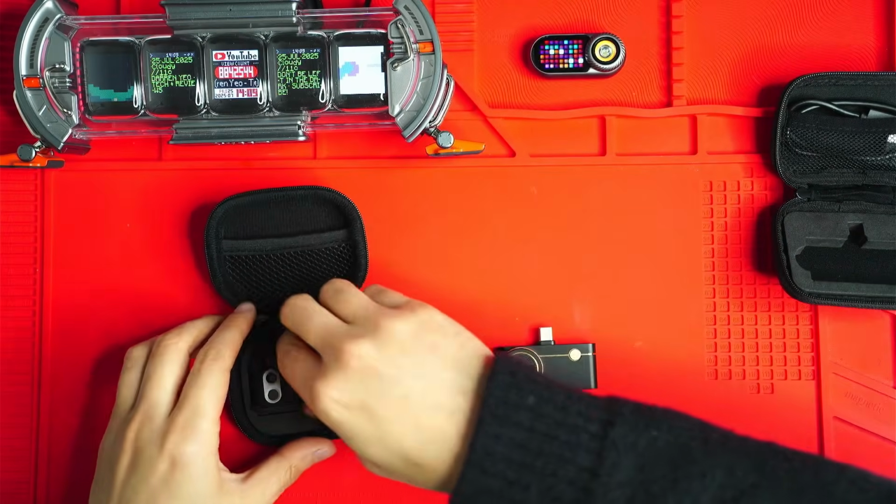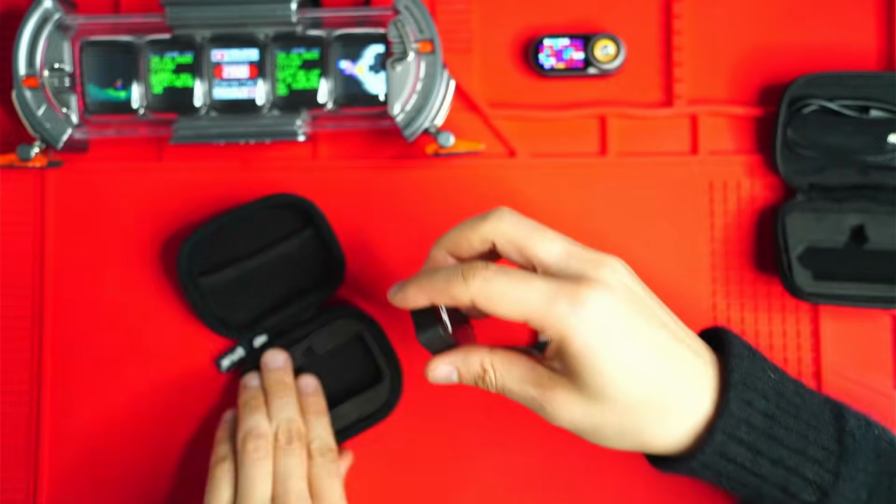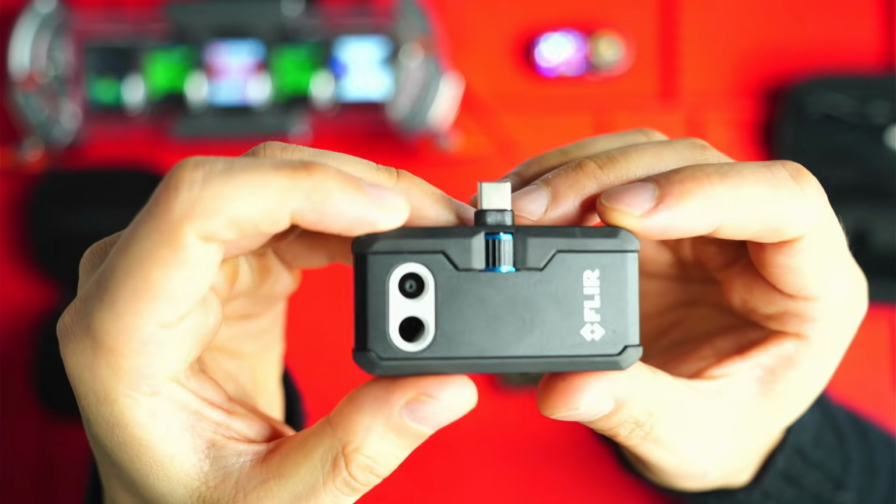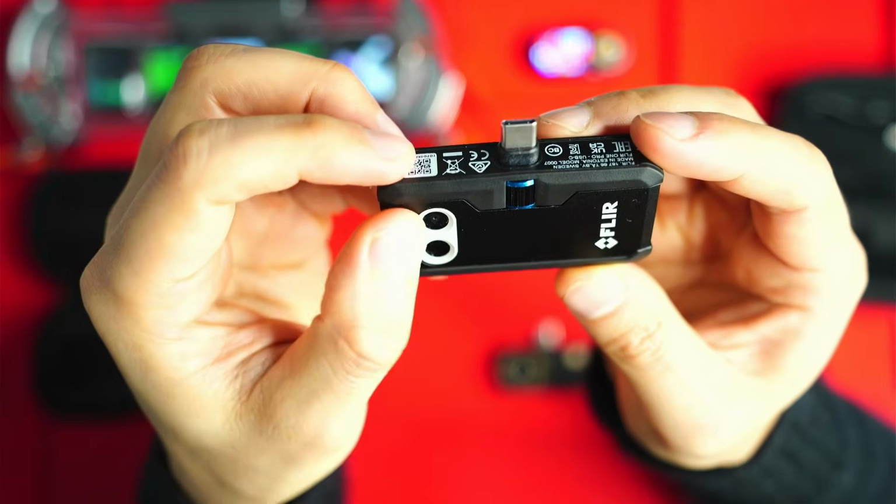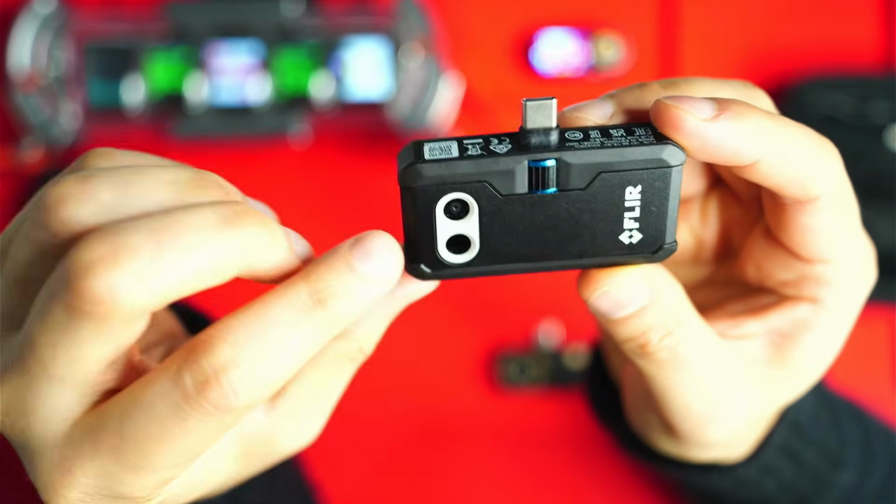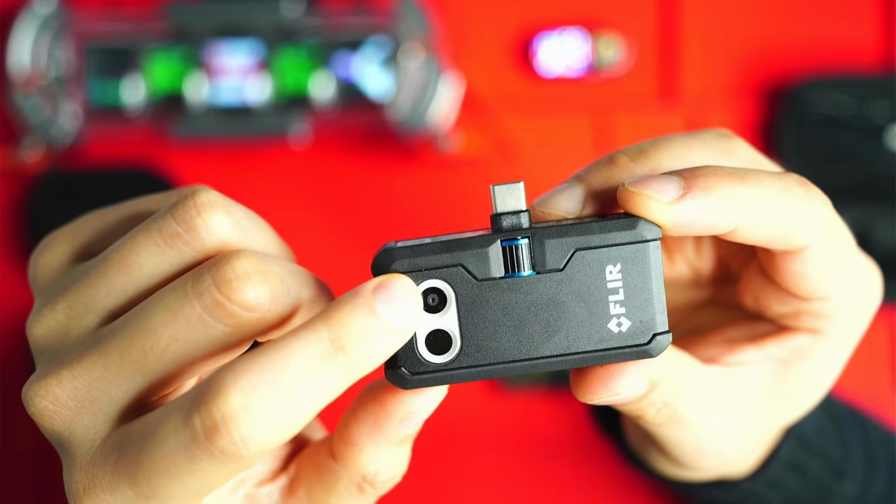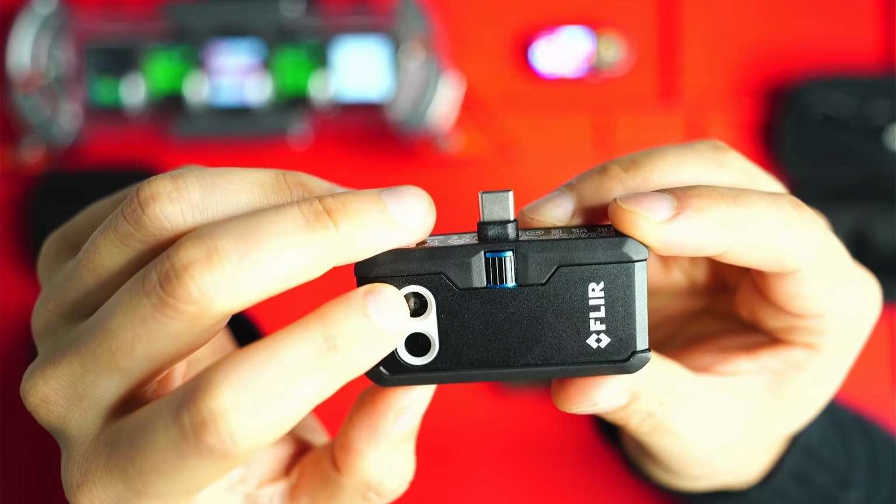So if we look at the FLIR ONE Pro, which is quite a classic thermal camera, I think a lot of people know about this one. 160 by 120 resolution, and it has FLIR's patented MSX overlay, so it uses a secondary camera here. It's a normal camera up the top to basically add outlines and additional detail to the outputs on your phone.